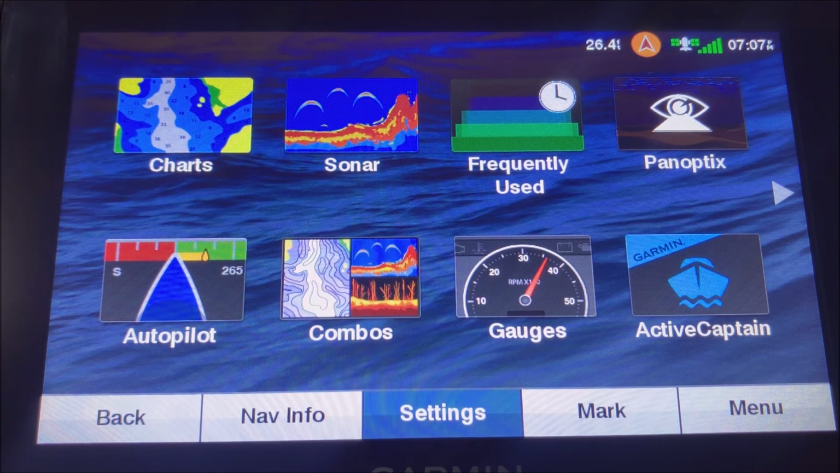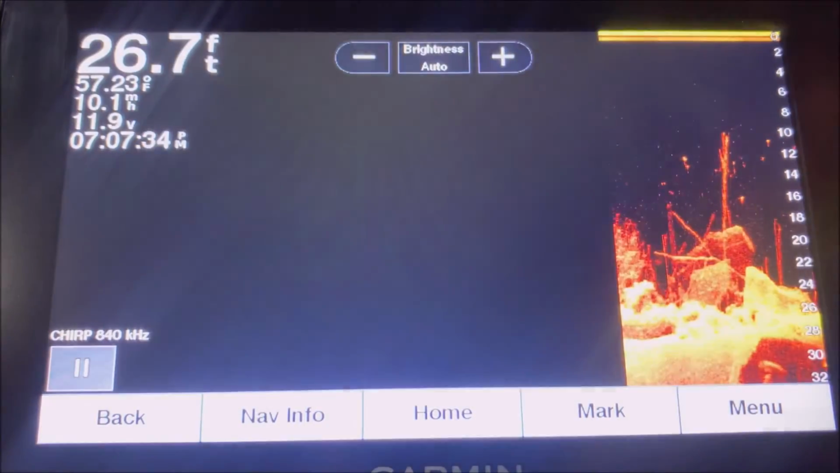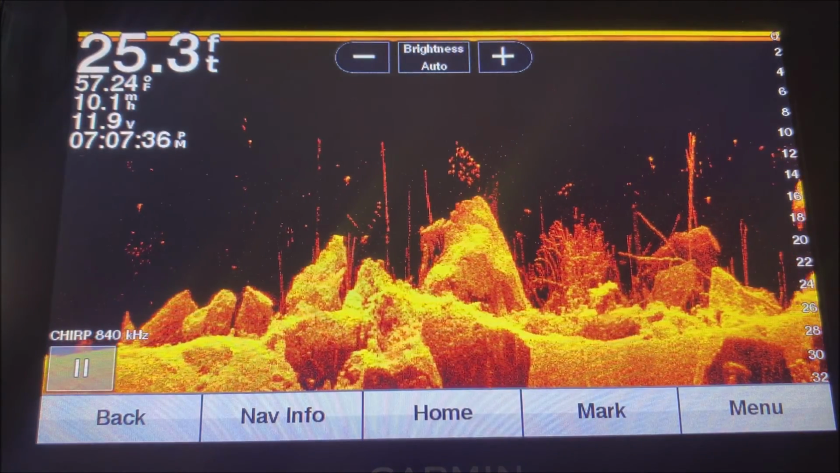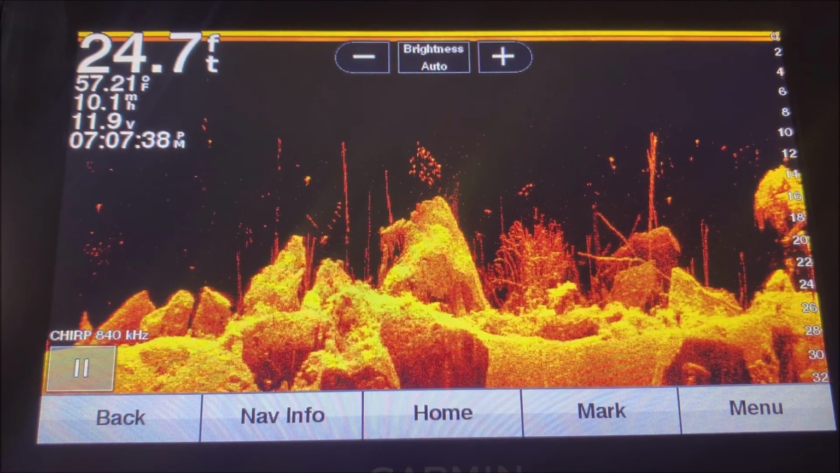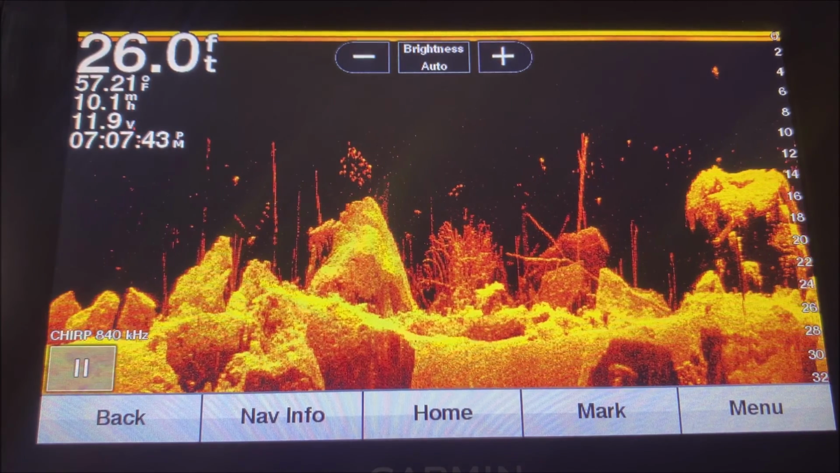So the first one I'm going to talk about is how to disable the sonar from the sonar screen. I do have this in simulator mode once again because I'm in my garage, and it'll just be able to demonstrate everything a lot better once it's in simulator mode.